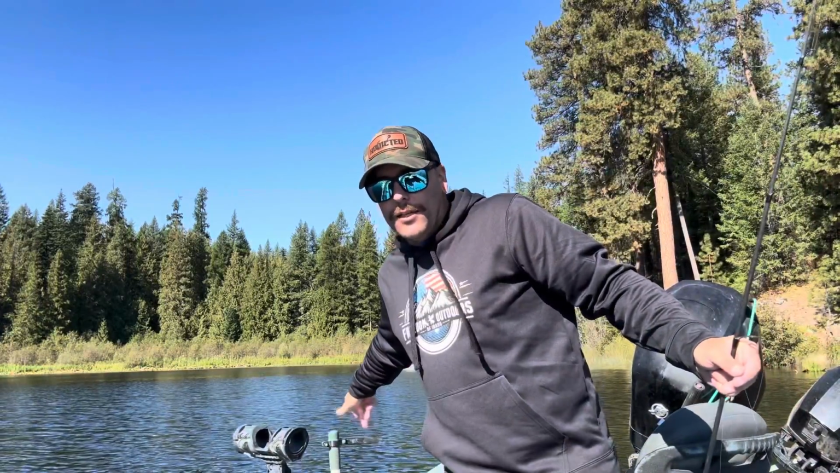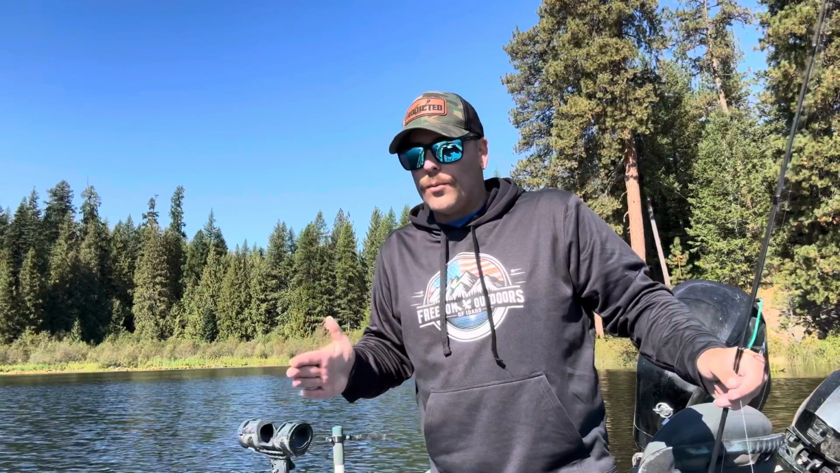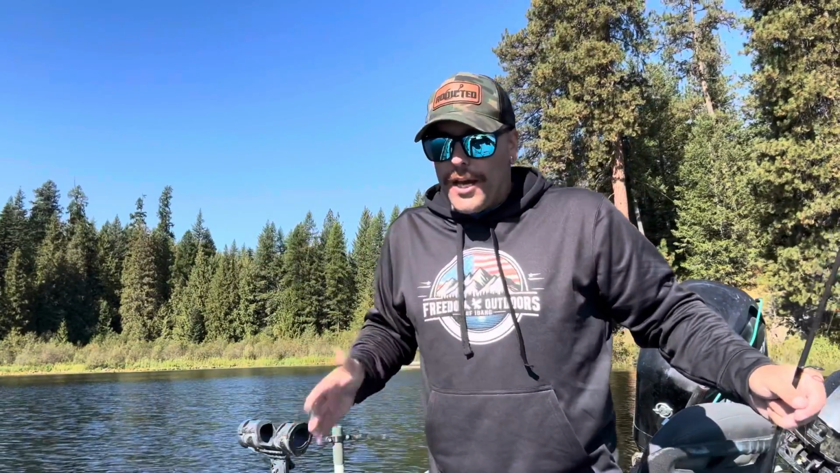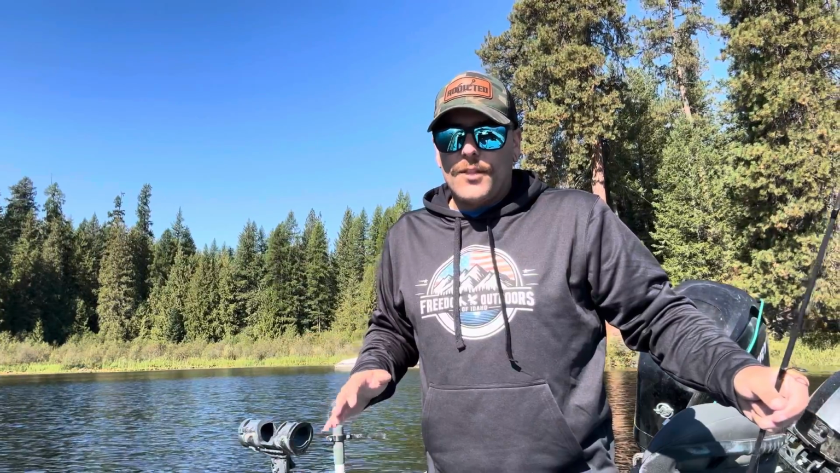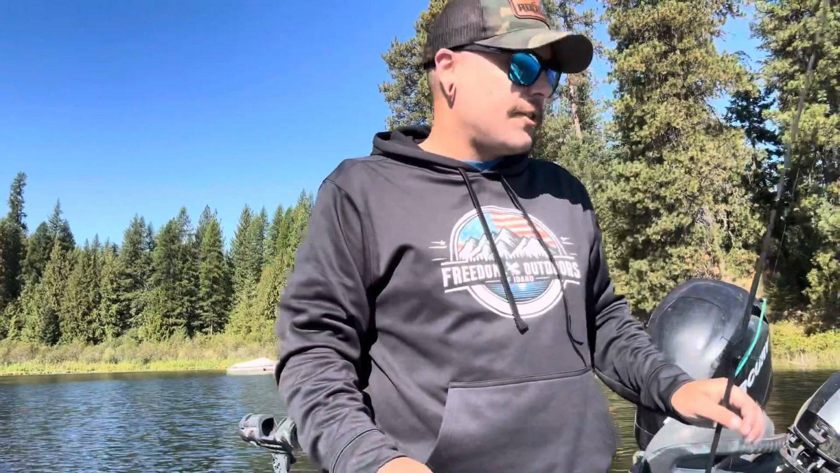So that's where I'm making these little minor adjustments, and I'm turning that transducer toward where those fish are at and where my bait is at. So it's kind of tricky. It's a two-handed type of deal. You cast out and then you constantly have to move that transducer in order to keep it pointed right at your fish as the boat's rotating and doing everything else.